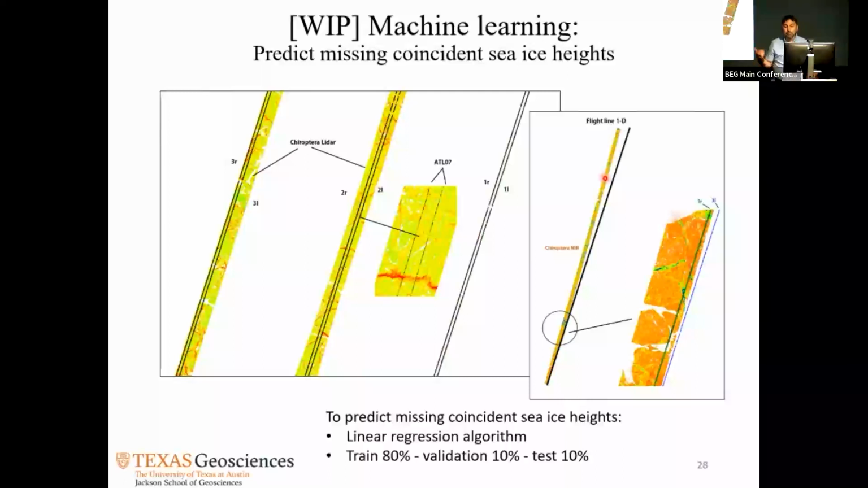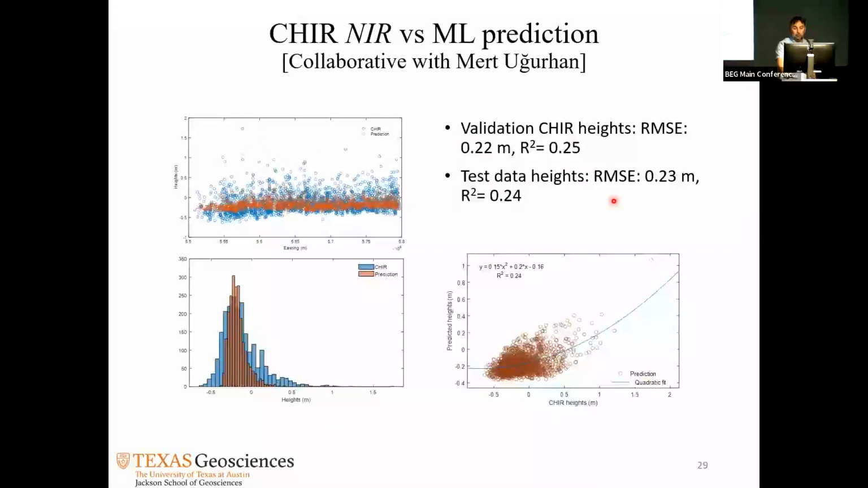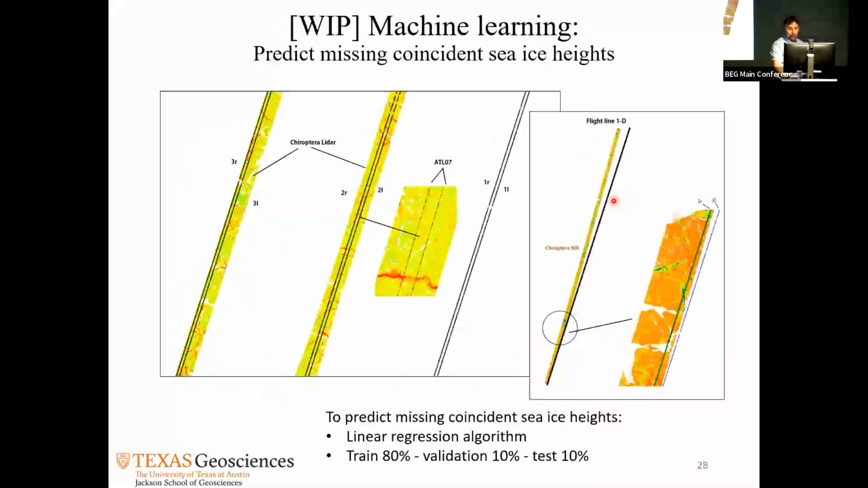So here we were wondering, and another researcher here is working on this: because we have lots of coincident and lots of good data, can we use machine learning, train on our data, and predict the heights in the areas that we basically missed? Looks like yes, we can. We are at the beginning of this research, but we trained the data with 80% for training, 10% validation, and 10% test.